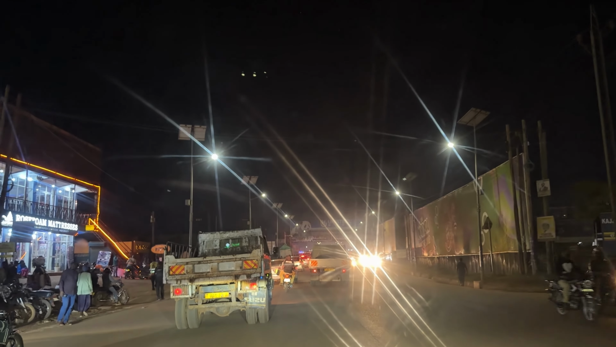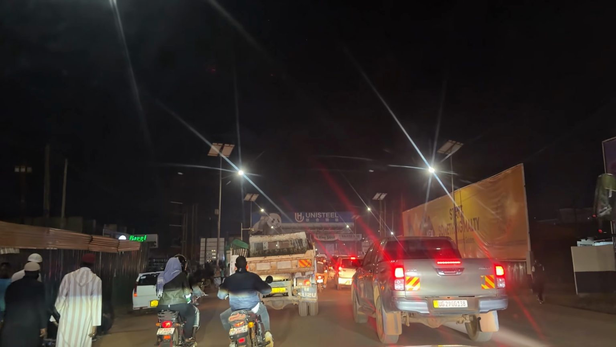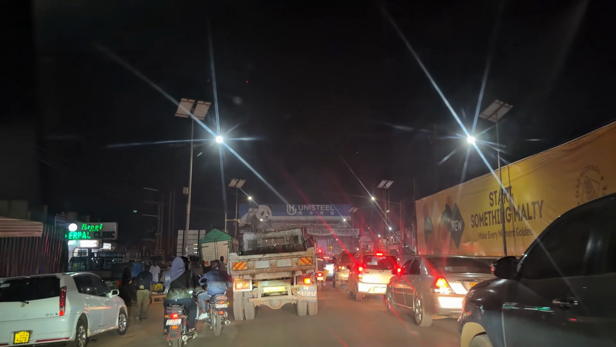If you've ever wondered what Entebbe Road looks like after dark, or if you're looking into real estate and want to see how secure and lit the area is at night, this drive is for you.